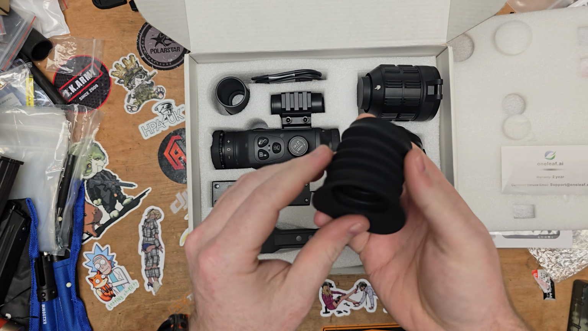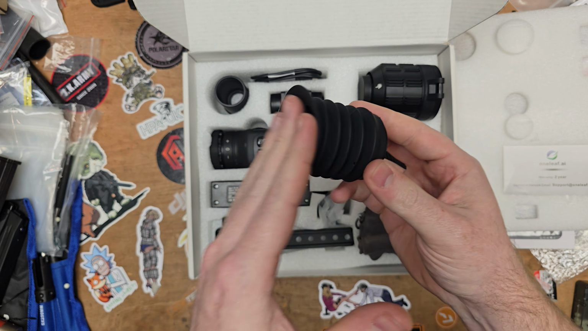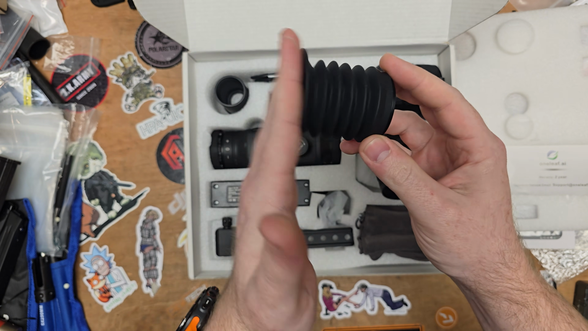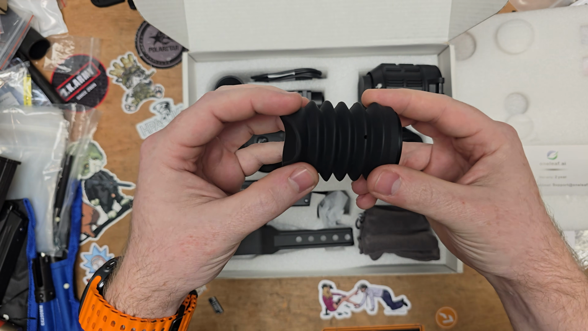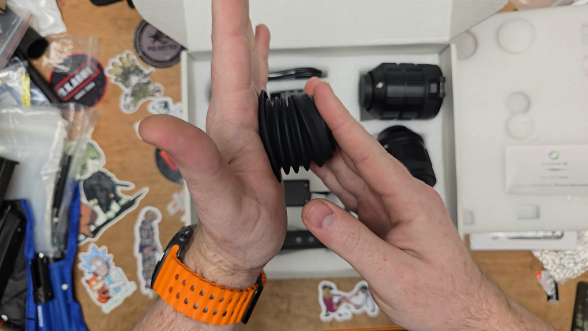This is a cup for the rear of it. Obviously, with it being digital, it's going to have a screen inside and put off some light, so you could have this up to your eye. It's very flexible and light. I like that. I'm not a fan of the scopes where these are super rigid, and it's really uncomfortable to try and compress it to get your eye relief set.